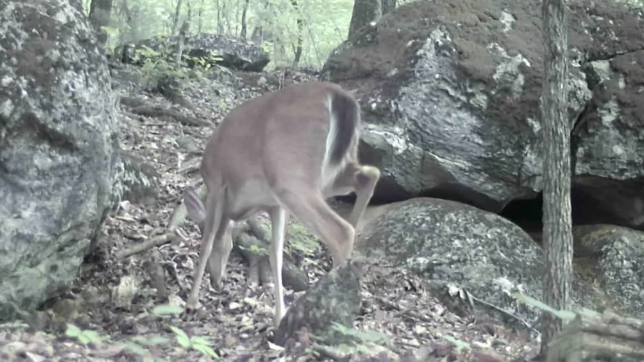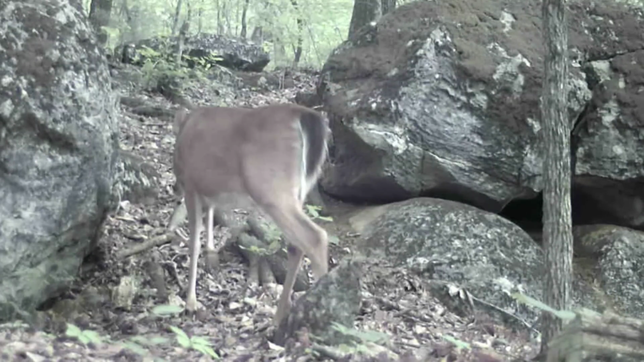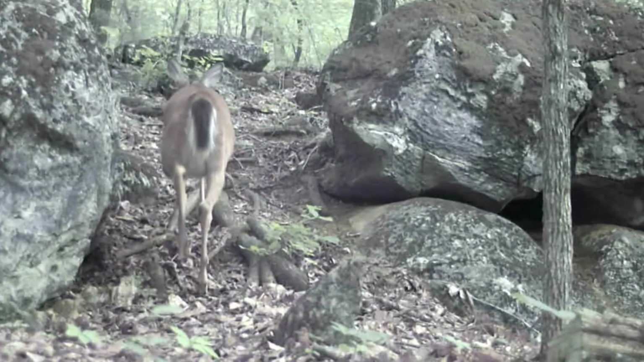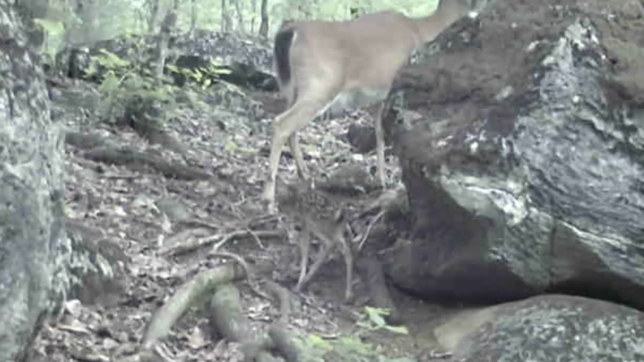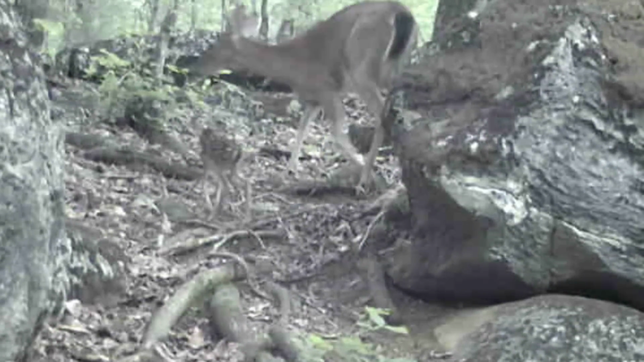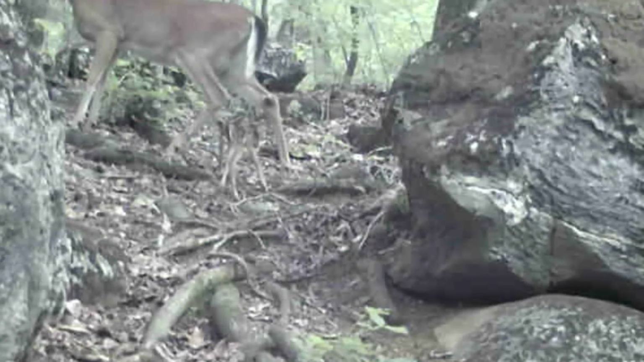And there's a mommy doe. She's got her little baby behind her. They're just starting to show up. I get a glimpse of them here and there. Look at that. Can't be but a few days old, trying to follow mommy around. Ain't that so precious?